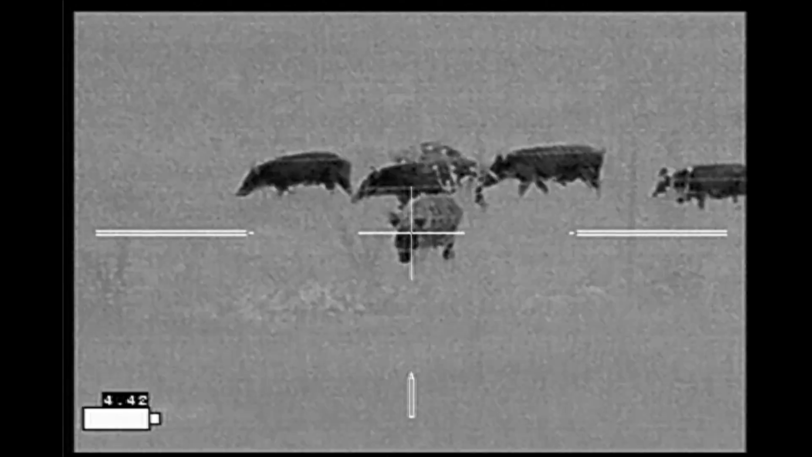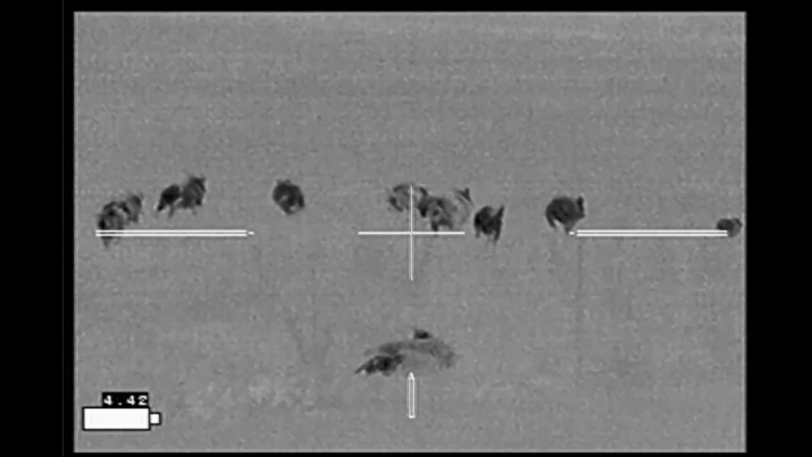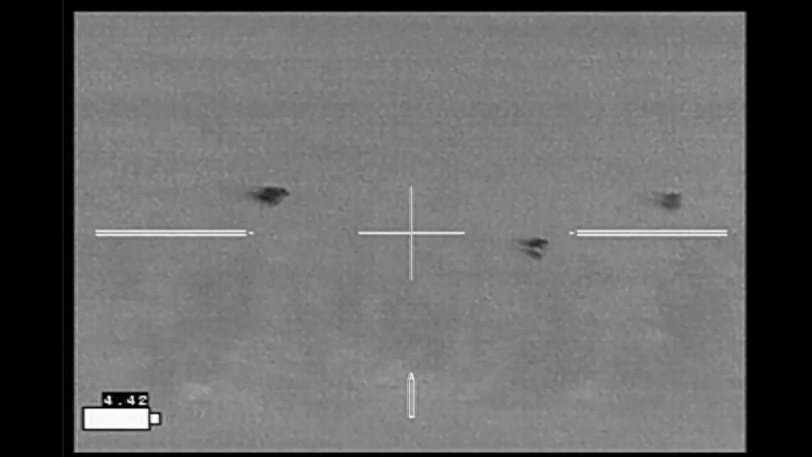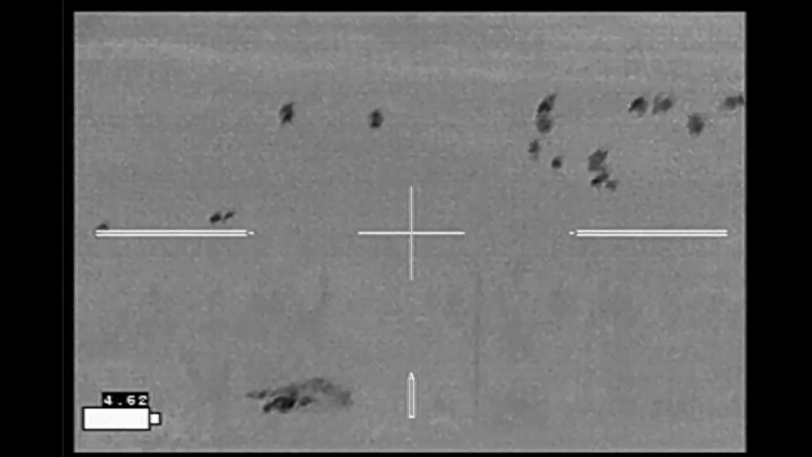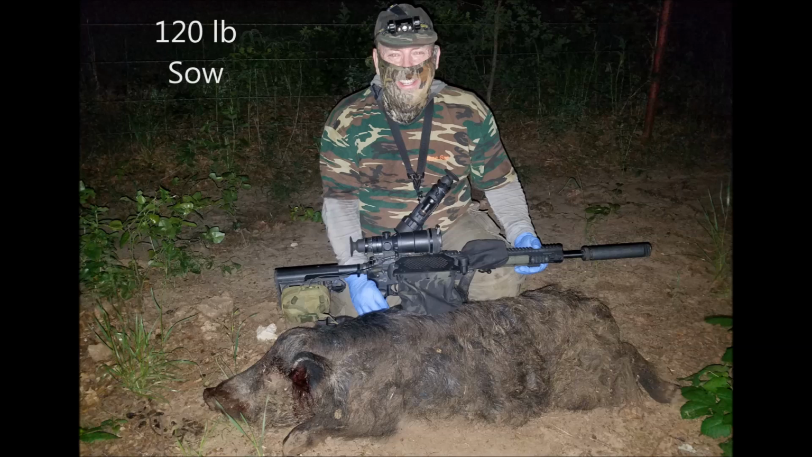Alright, here we go. My hog goes down, and the hogs run pretty much directly away from me. There goes the coyote in the background. He was following the hogs, and now he's being chased by the hogs. So with nothing but butts, all I can do is watch the hogs run away. The hog turned out to be a 120-pound sow.